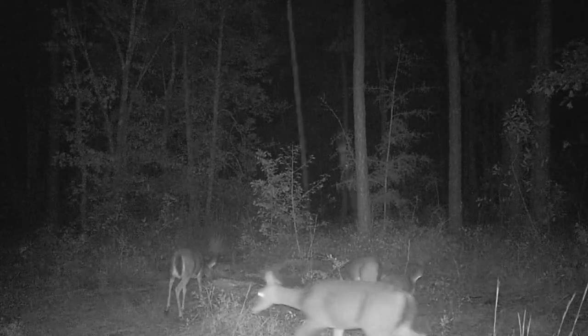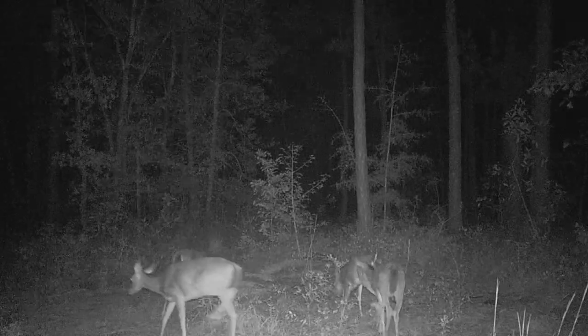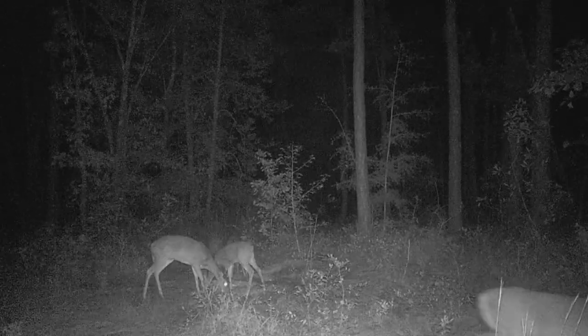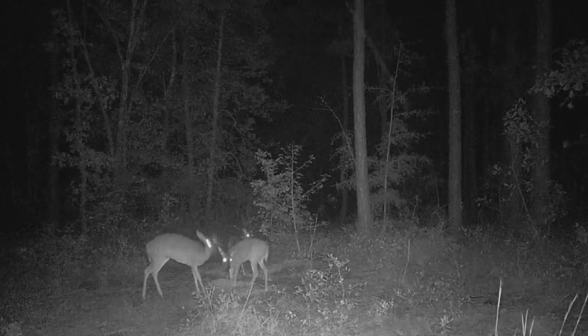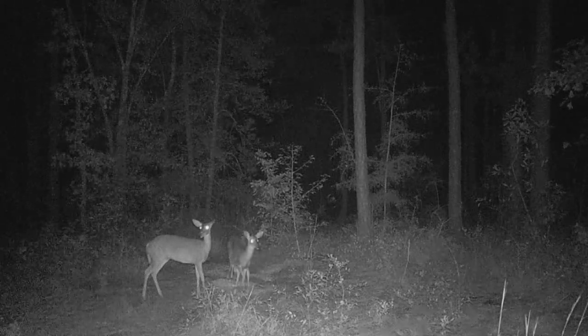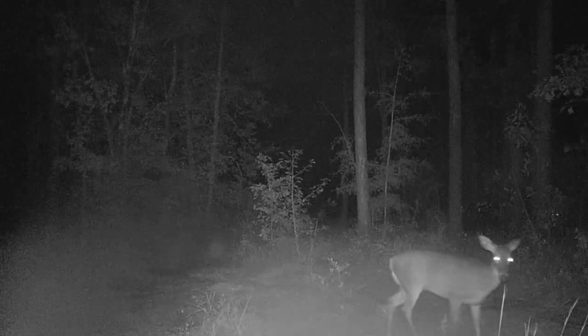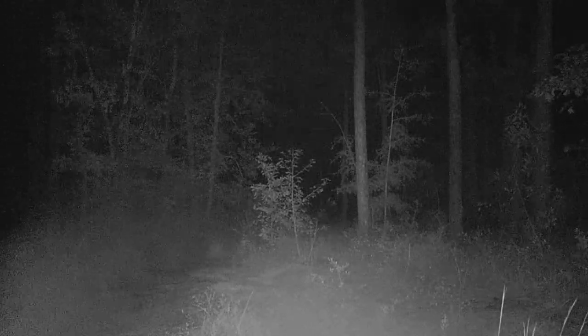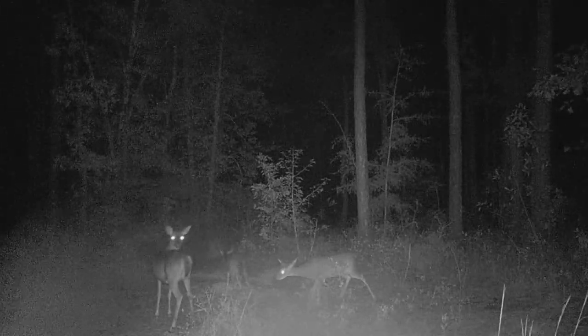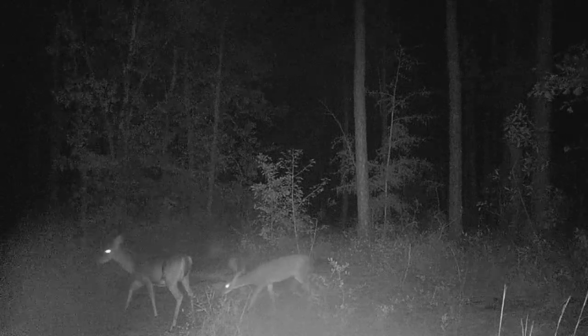Got a whole herd of does. A little bit of rain going on, doesn't seem to affect them. Once again, no activity with the attractant. Still focused on that corn. Cautiously looking around. There's a doe moving around. Got a little water on the lens there. There's the whole herd back, trying to get some munch on. Still no activity at the attractant.